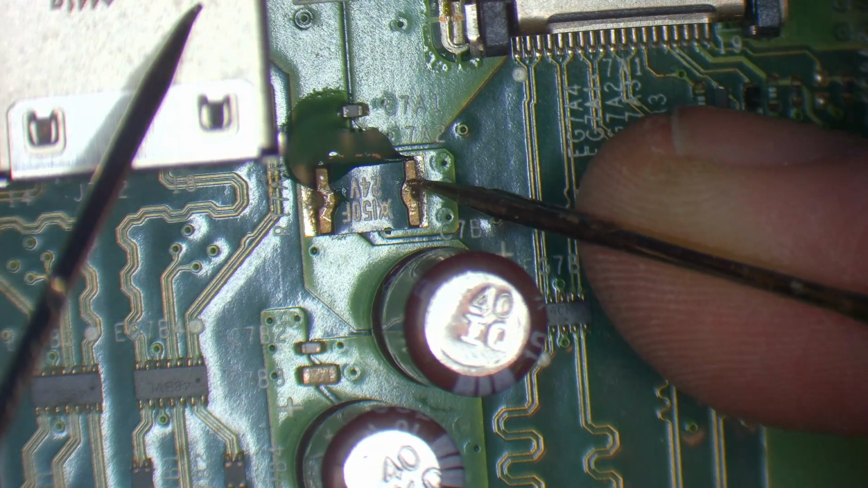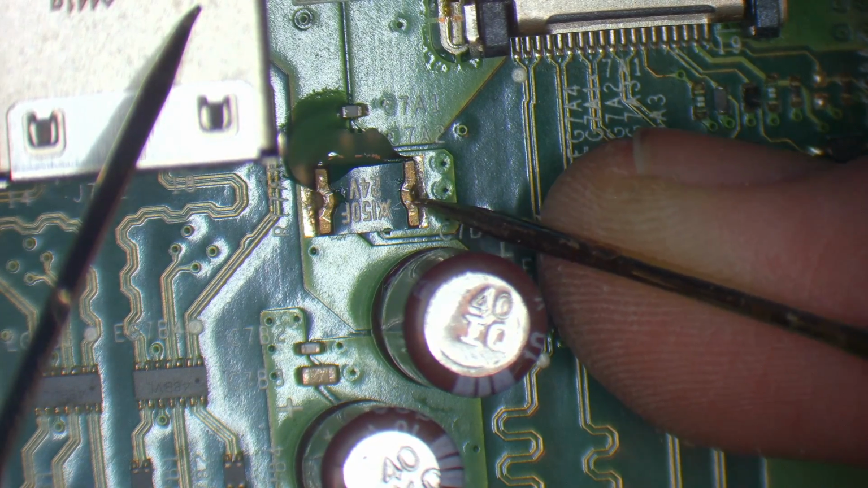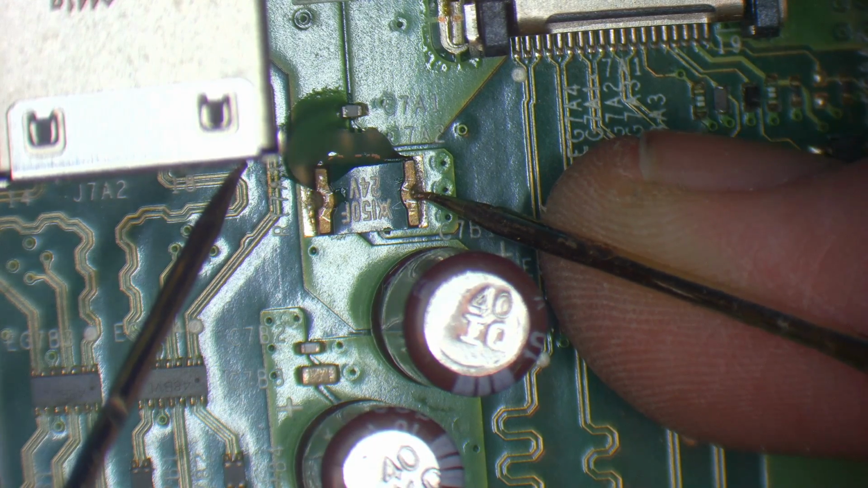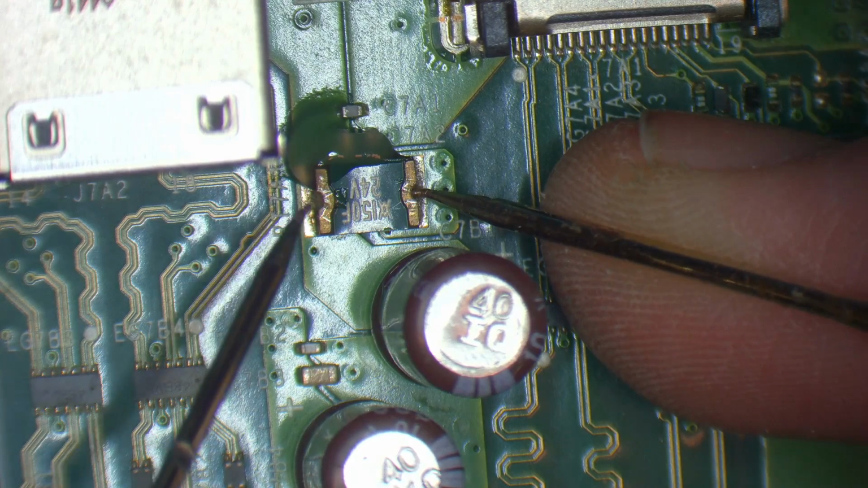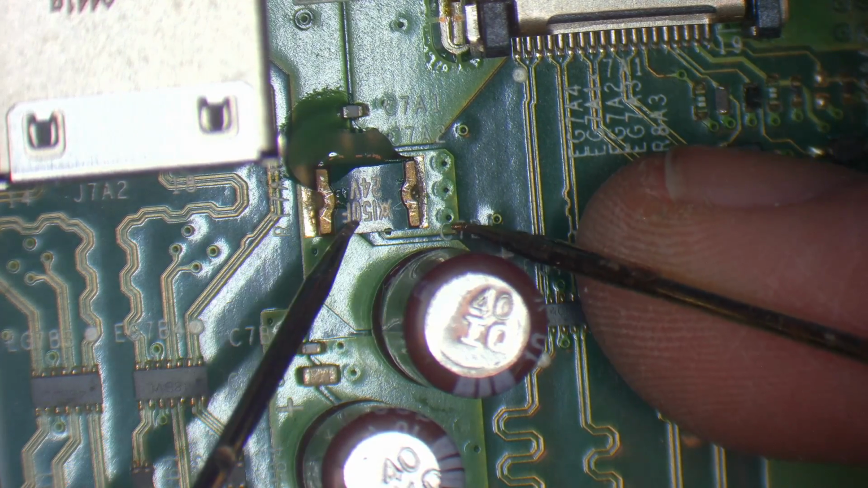Yeah, no, it's not. Just a bit of residual power. So, yeah, we've got continuity from there to there. But we haven't got continuity to ground. Which means that that's not going to be the cause of the short, because you can't get a short to ground on a component that's got no ground on it.